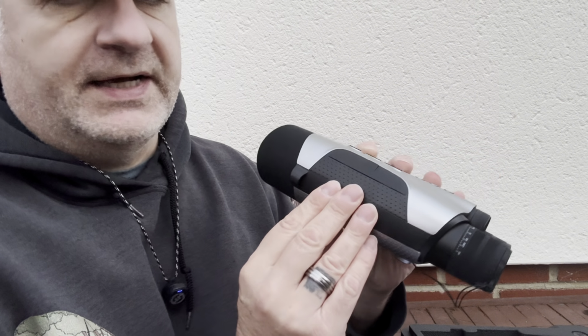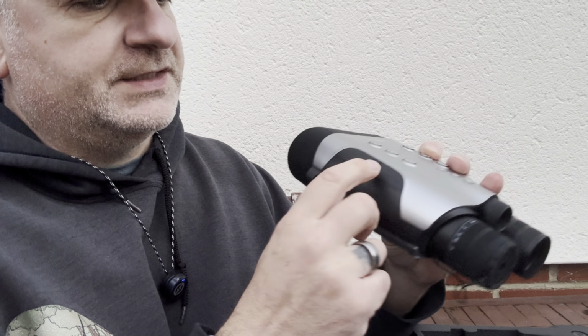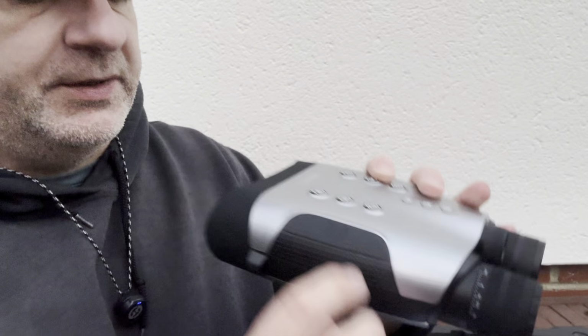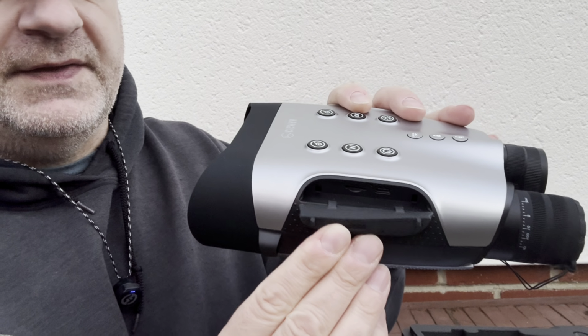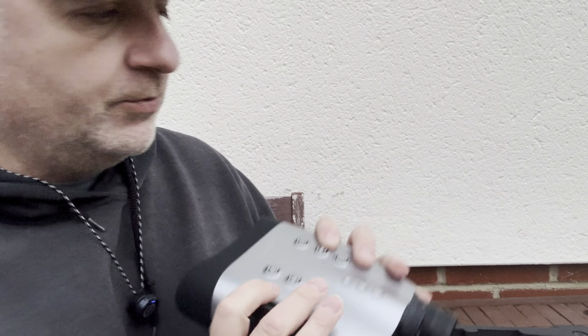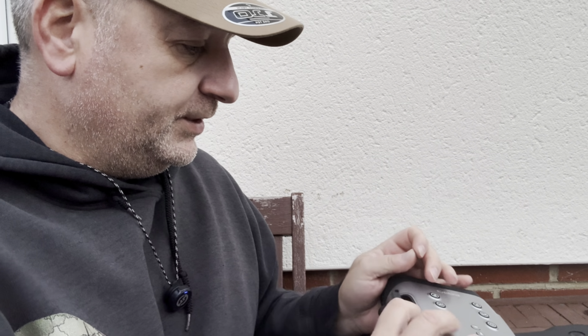On the sides here, it has a nice textured grip, and on this side here, which has the little raised bit, that's where you just pull on the tab a little bit, and that's where the USB-C charging and the memory card go in. So let's just pop that in now. This part I haven't done before. Like I said, all I have done so far is just charge it. So we're all learning this together at the moment.